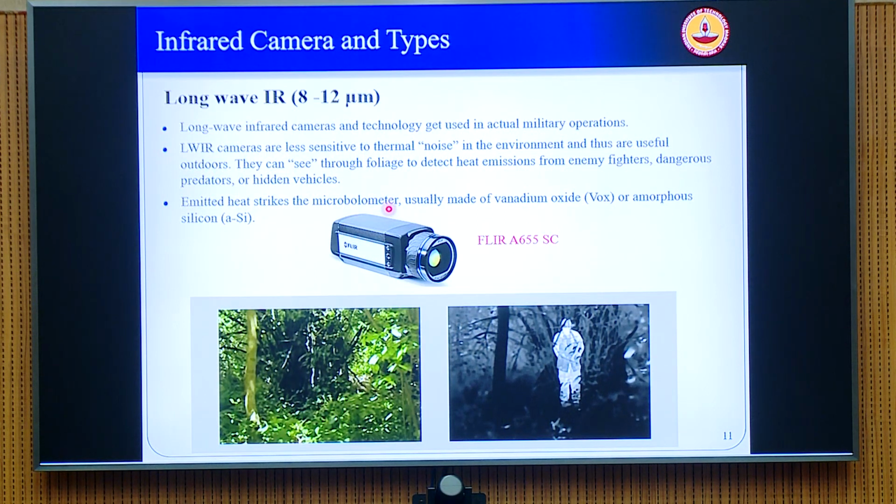And if you want to distinguish some events or some objects which are close to the ambient temperature, they are also quite good at it. For example, here you can see with the visual camera, you can see a foliage and hardly anybody inside. But when you use the long wave IR, you can clearly see a person who is hiding behind the foliage here. That's because the person's skin temperature is slightly above the foliage temperature, and your long wave IR is quite sensitive to this particular temperature scale.